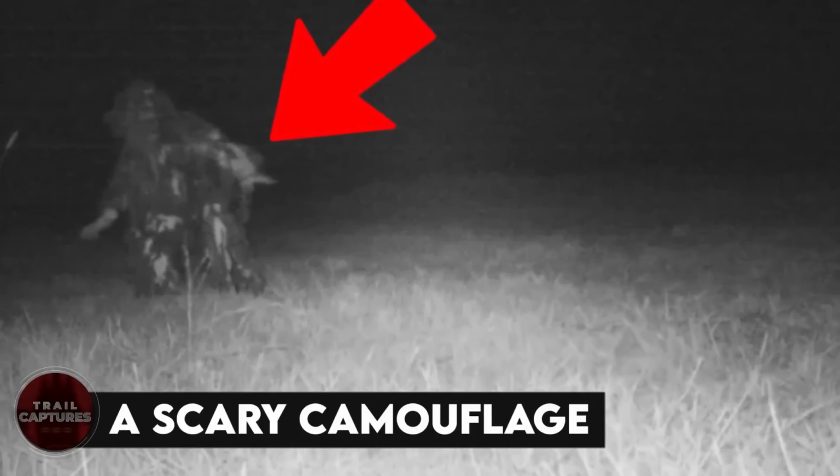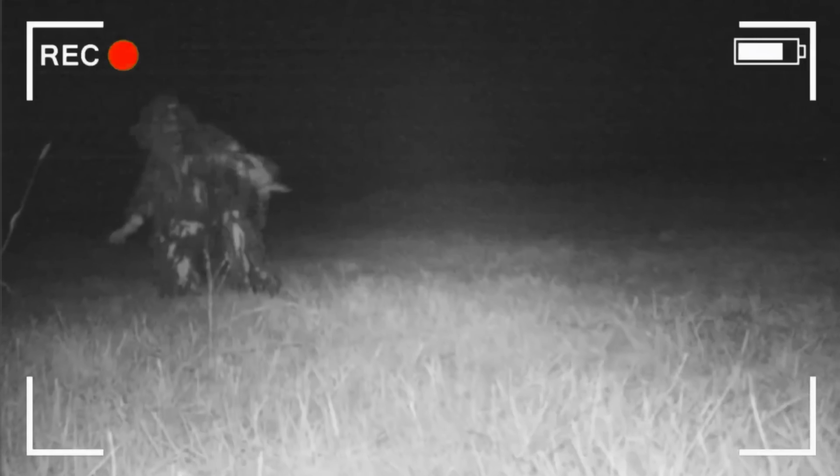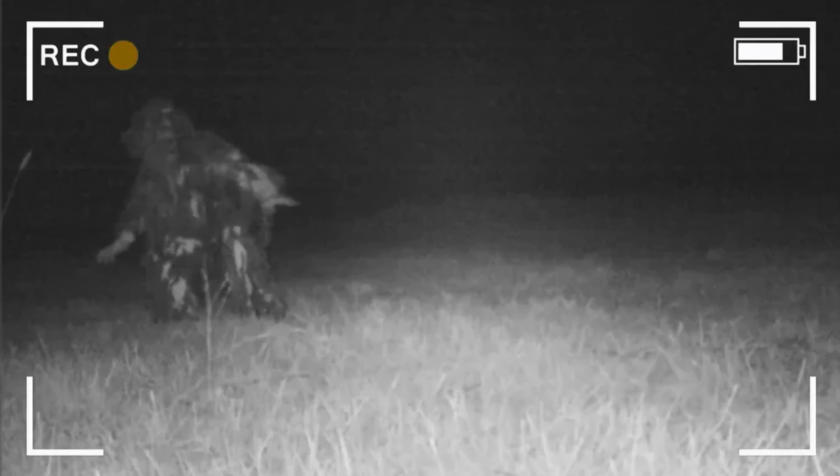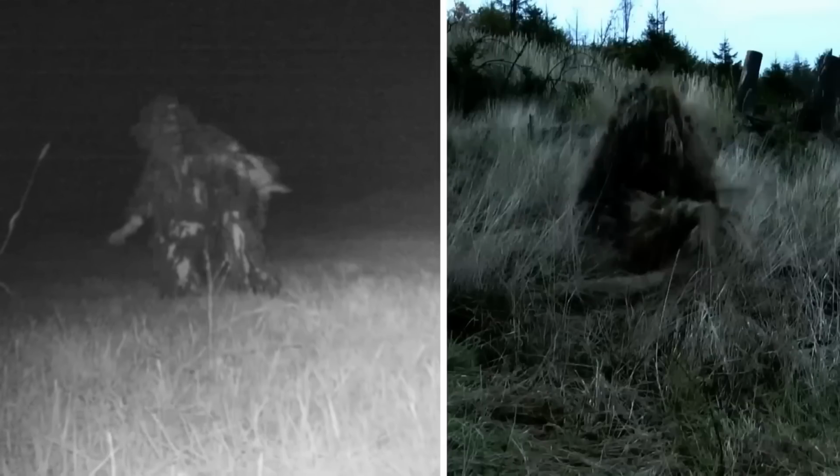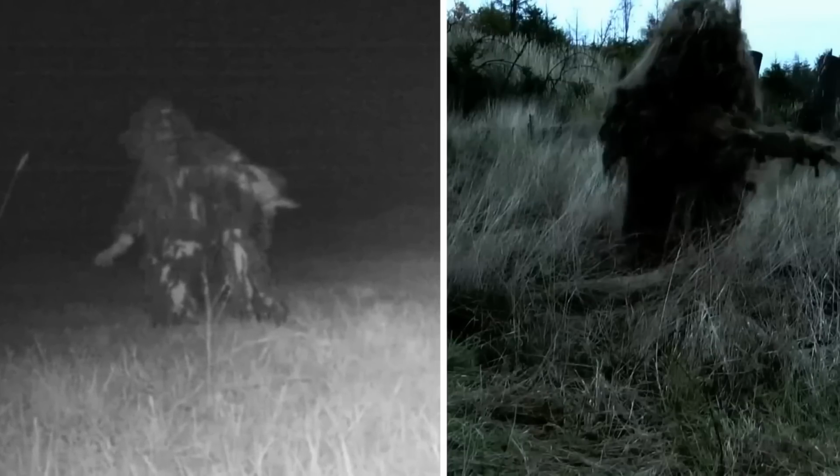A scary camouflage. This is another case of someone's trail cam unintentionally picking up something that looks like it's coming straight out of the nightmare world. Sure, it may be the hunter decked out in camouflage, sneaking around trying to catch something in stealth mode.